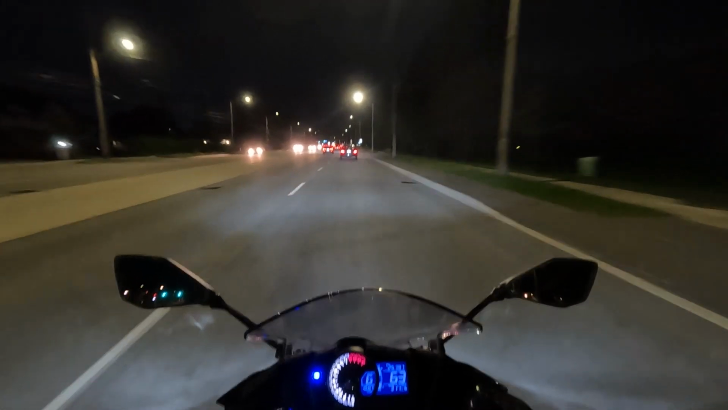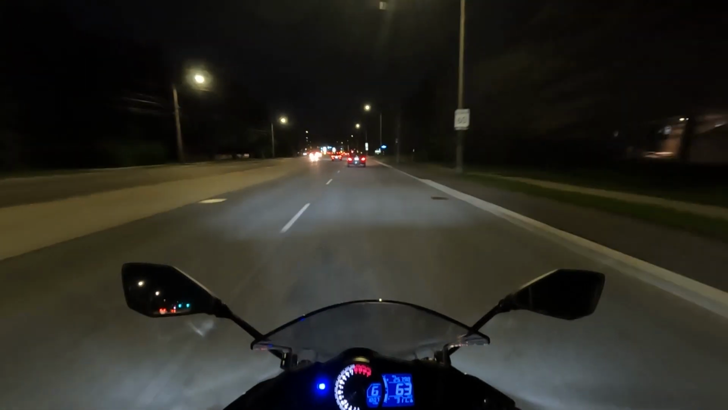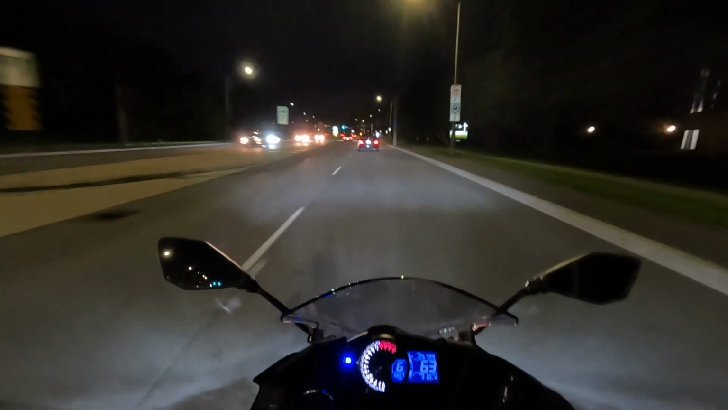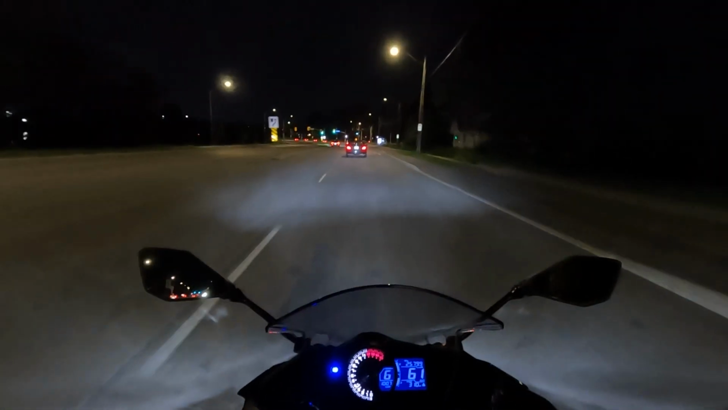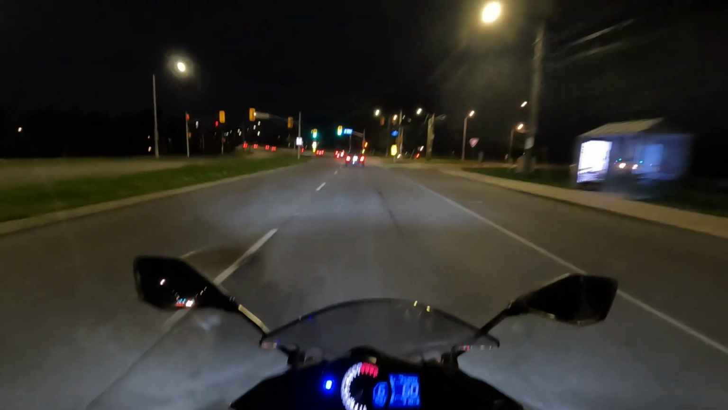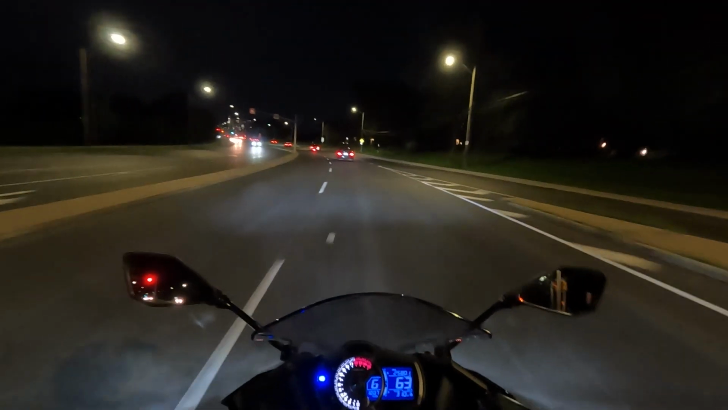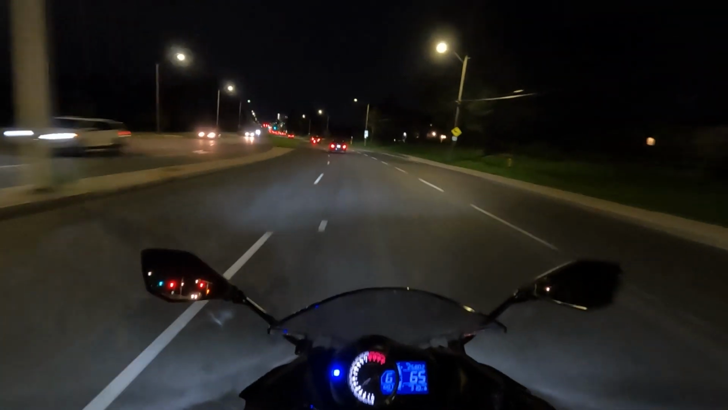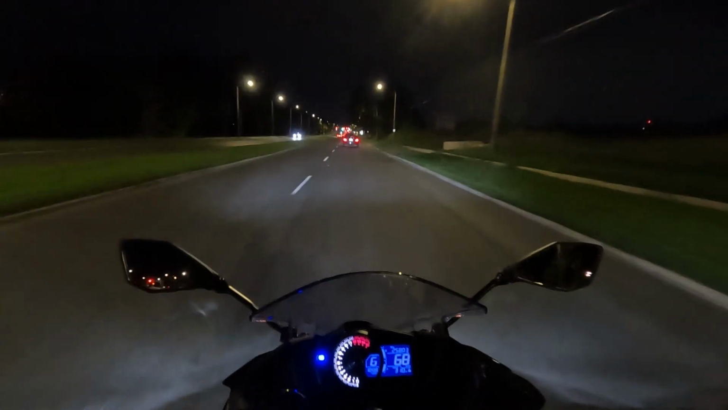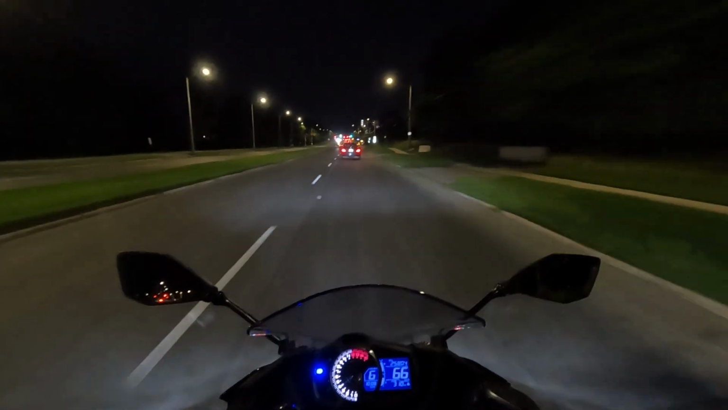Unfortunately the camera, the GoPro, whatever you want to call it, kind of died after a little bit, so I wasn't able to capture the rest of the footage. But yeah, I rode a lot longer than this that night. So next time I will try to be more prepared, or set it up in a way where I could capture more footage and we could discuss it. But yeah, that is basically it for the ride.